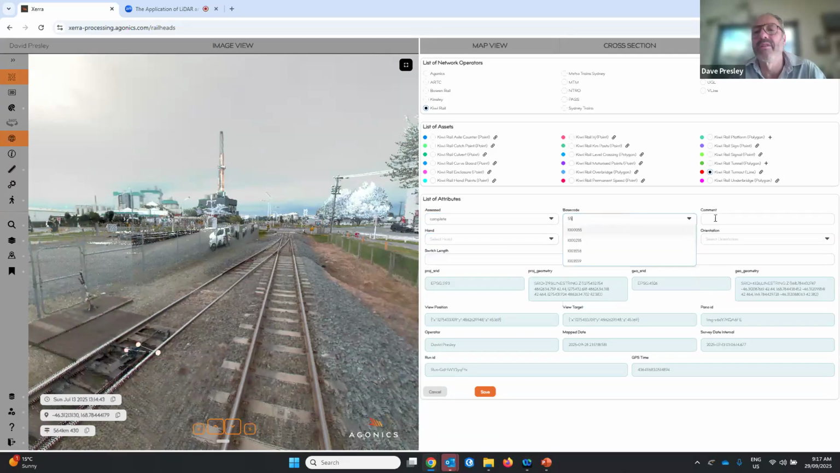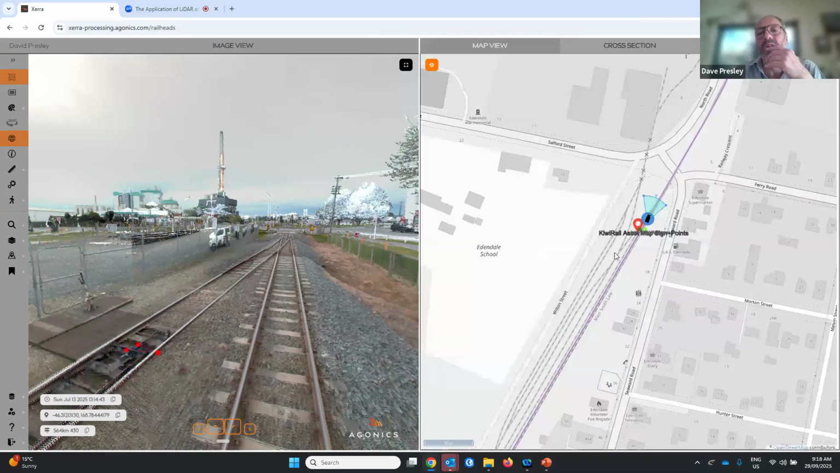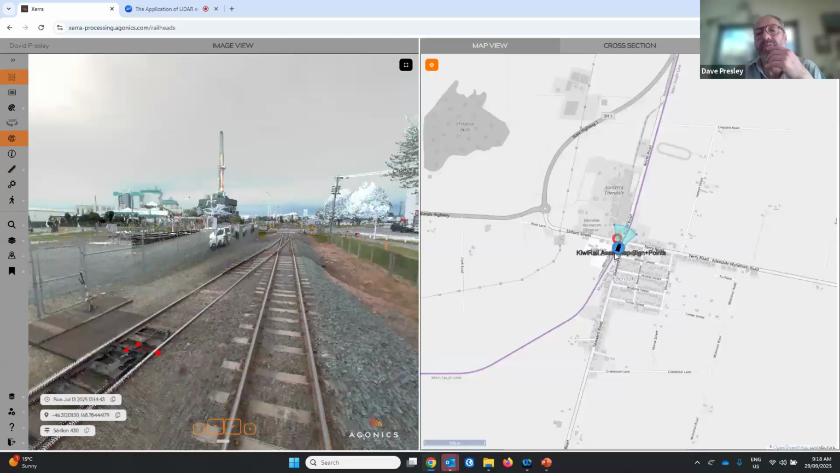Base code, comment, test, label, test, and I think from memory it will be a right-hand turnout, orientation, facing, save. So now a second asset has been saved. I should have done that as a point, but it's come through as a polygon. So that quickly shows you the asset mapping power, I suppose, of an MLS data set.